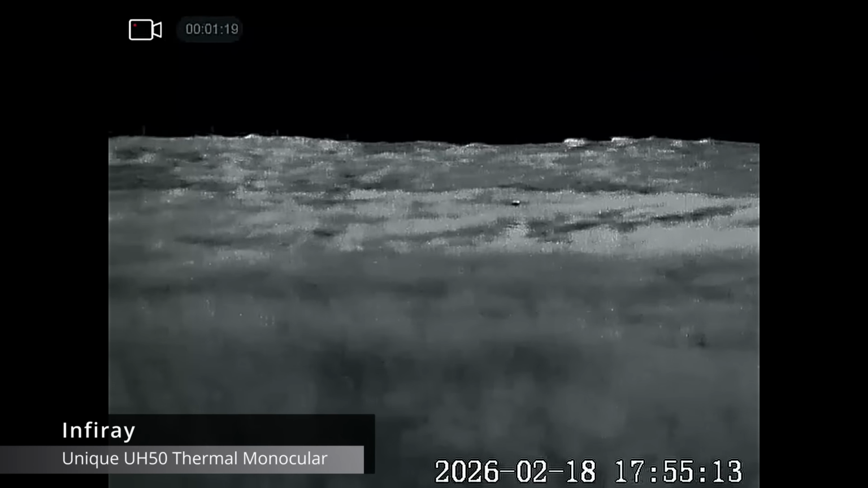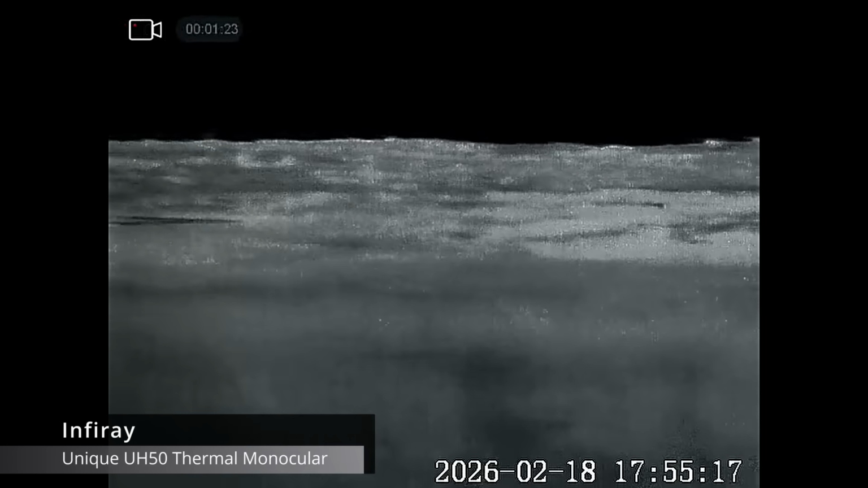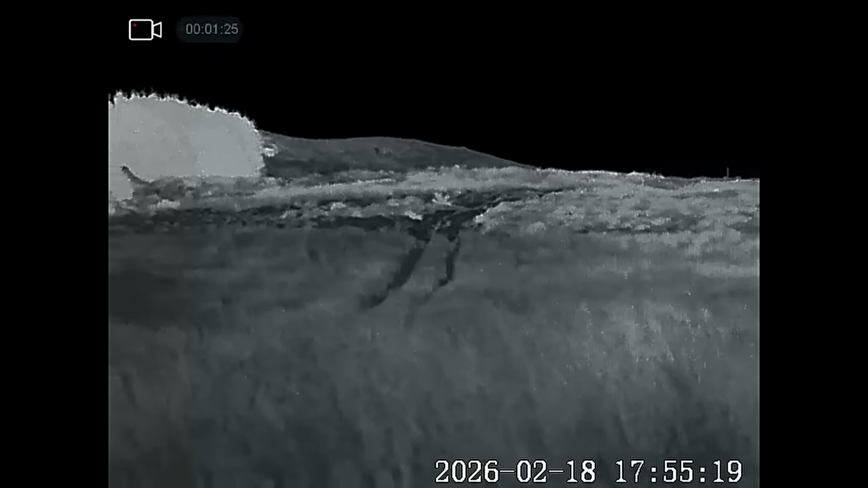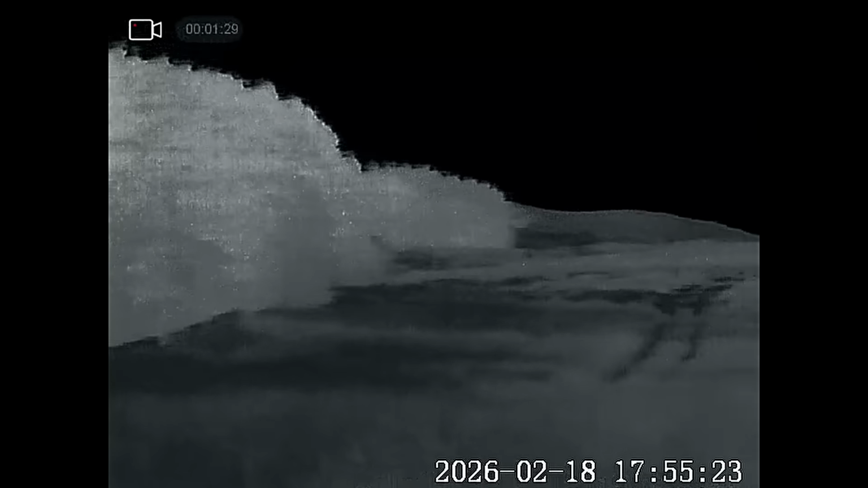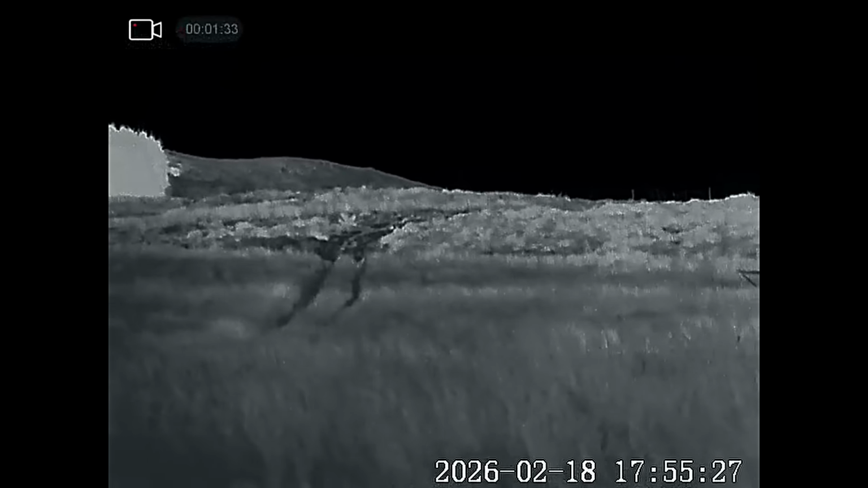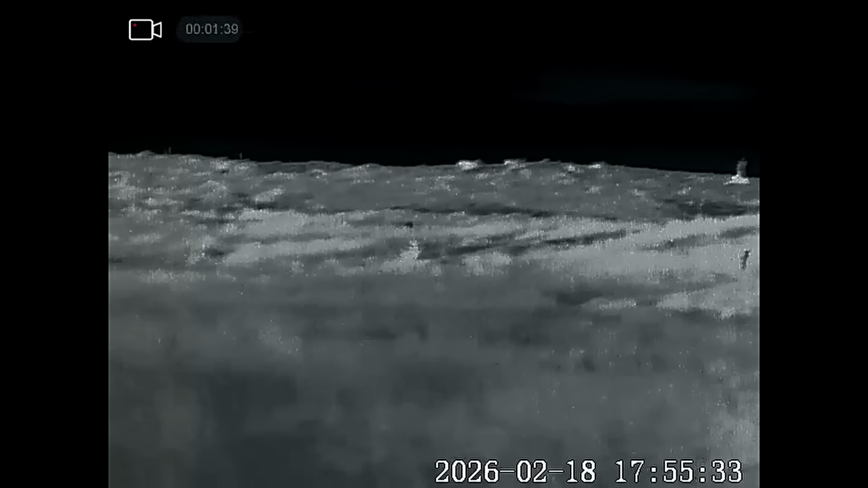Right, first scan around of the evening. There's the resident tawny owl just sitting on the top of the tree there. Can't see anything else though. Can't see any roe deer, no hares, no foxes, nothing. I'm not surprised though. It's become bitterly cold and that wind's picking up. Yeah, I have a feeling everything's moved down into the valley.